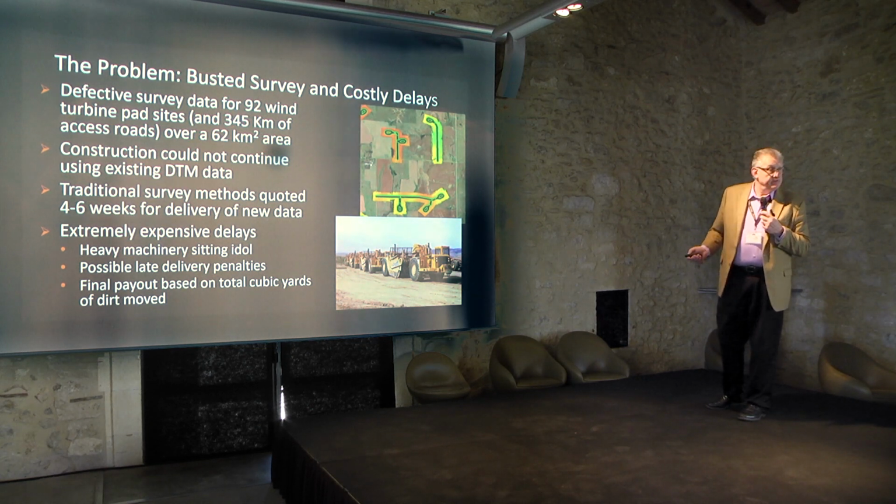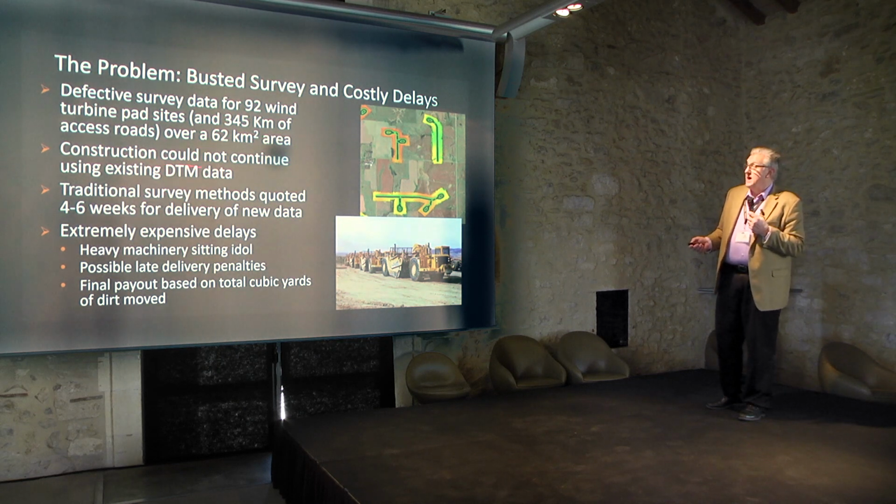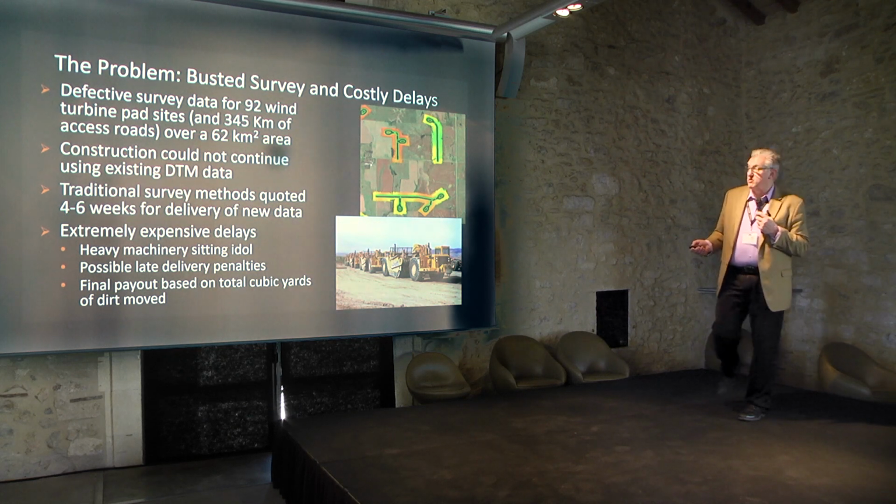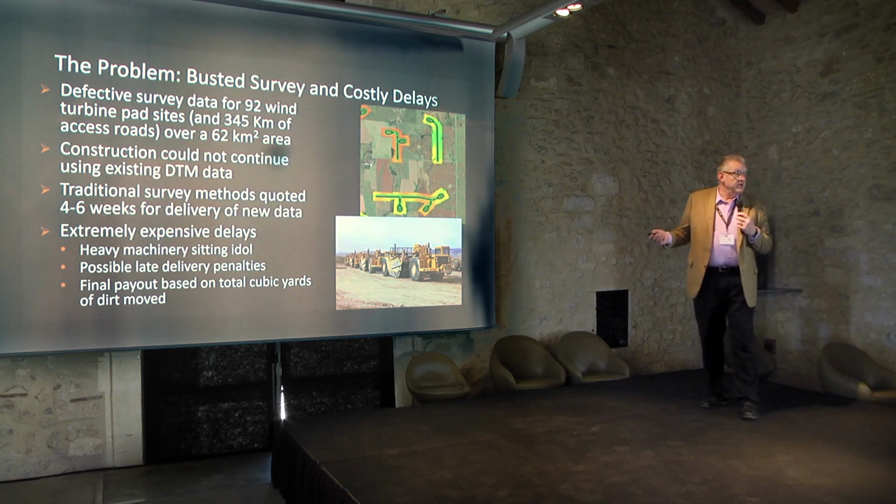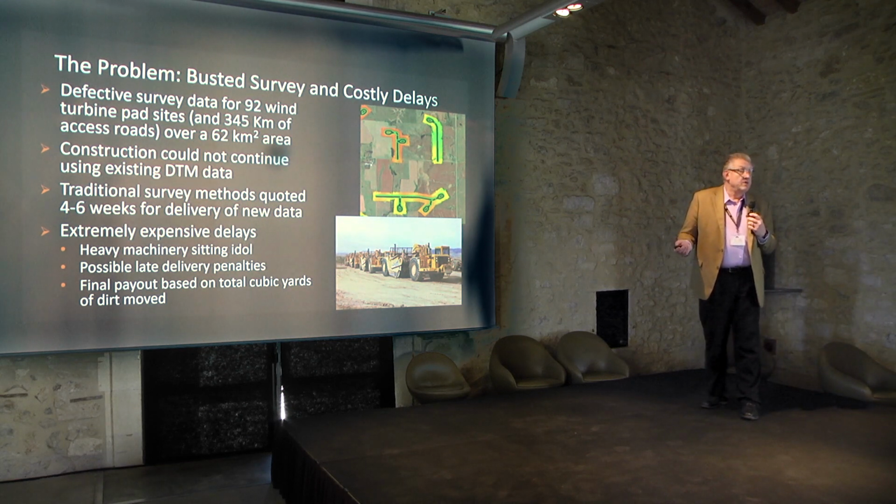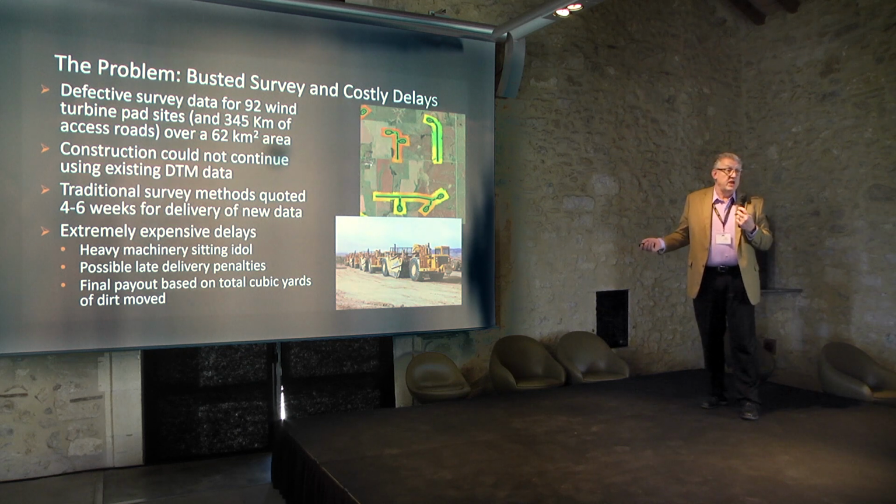So they stopped development right away. The construction couldn't continue using the existing DTM. They reached out to their partner, a surveyor. The surveyor said, well, we can get it done across this area. It's going to take 4 to 6 weeks, right? Pretty significant delay. They said, we can't do that.